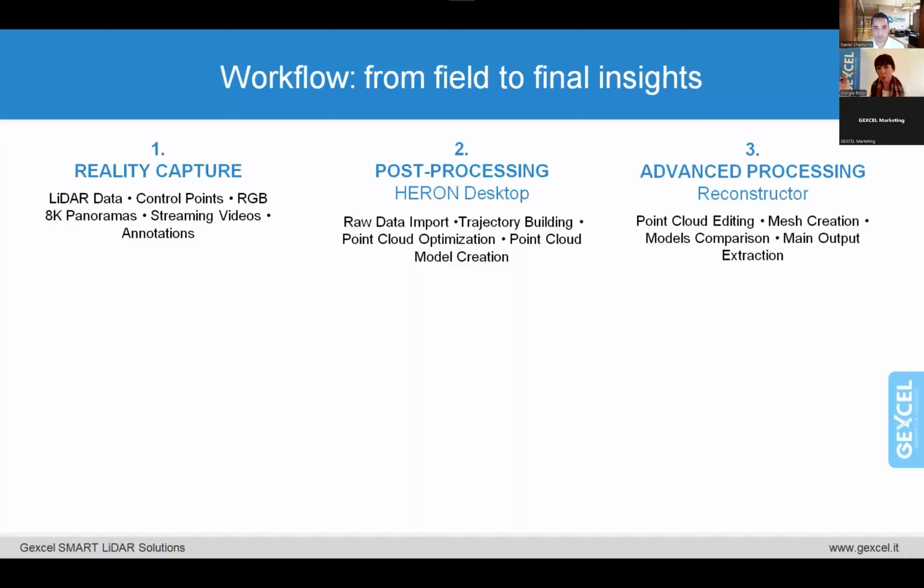Then for advanced processing, you pass inside Reconstructor, that is always a software developed by Jexcel, in which you can carry on the advanced processing. So point cloud editing, denoising, you can create meshes, you can extract different kinds of output, like for example, I don't know, 2D orthophoto, you can calculate volumes, areas. So it's a big software in which you can start extracting your deliverables. And then you can export the data to third-party software.